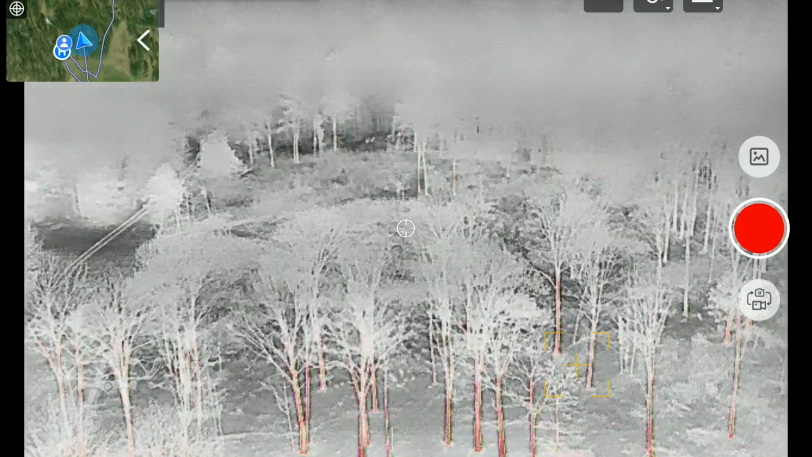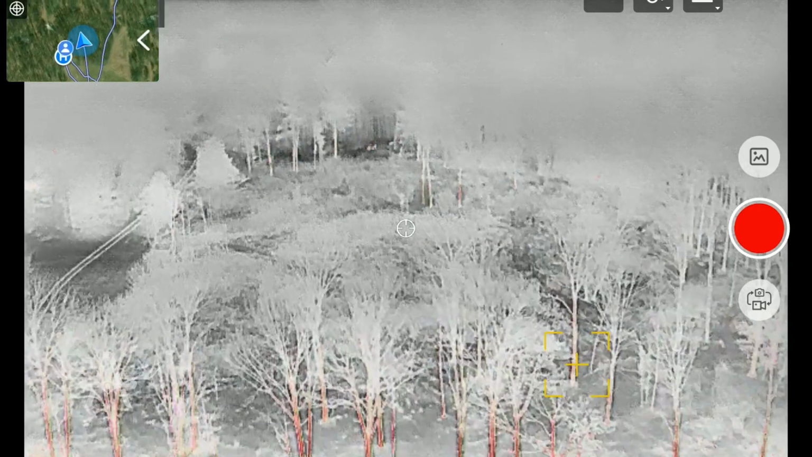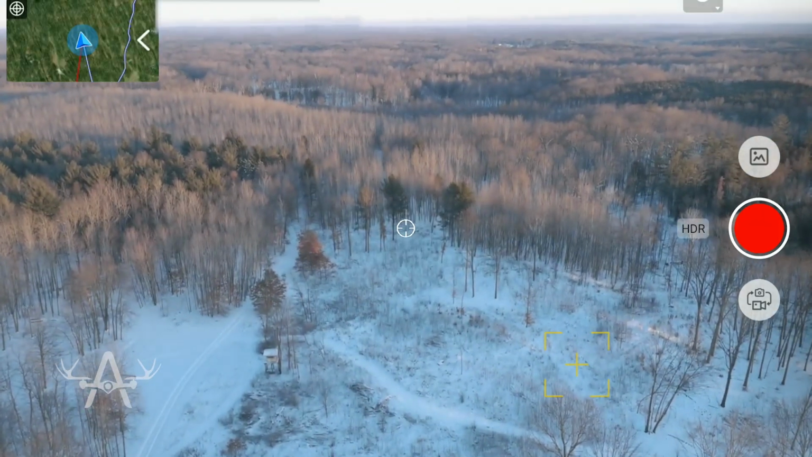Might have a little gaggle of does. That's the one walking down your path. One doe group, I told you. This is a food plot here. Oh, maybe they're just leaving the food plot. You think so? Yeah. So that's a right food plot.